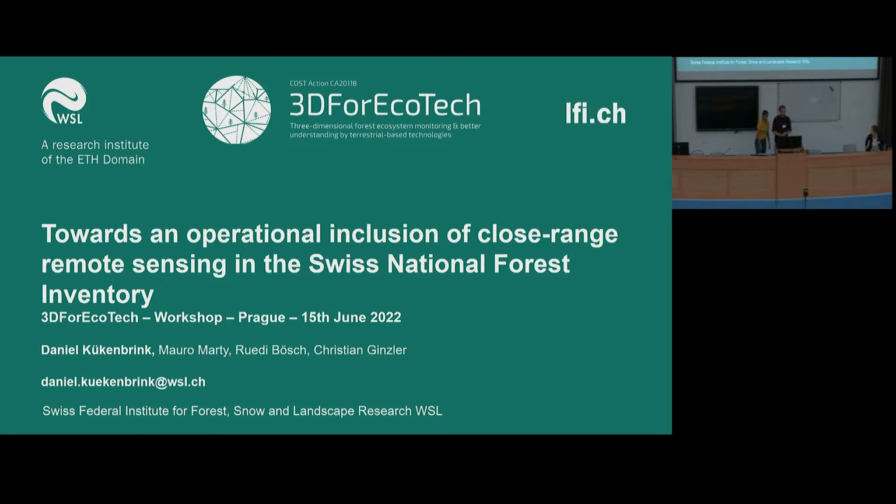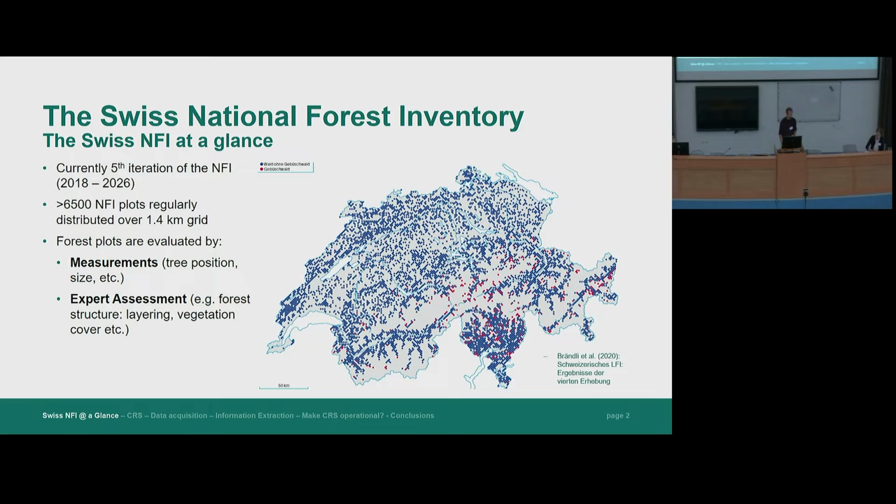So what I'm going to present today is mainly ongoing work that we're doing at the WSL in Birmensdorf, also within the Swiss National Forest Inventory. It's mainly on our work on how to assess the potential of close-range remote sensing technology to include them in the Swiss National Forest Inventory in an operational manner. But first of all, I want to give you a quick glance at the Swiss National Forest Inventory.